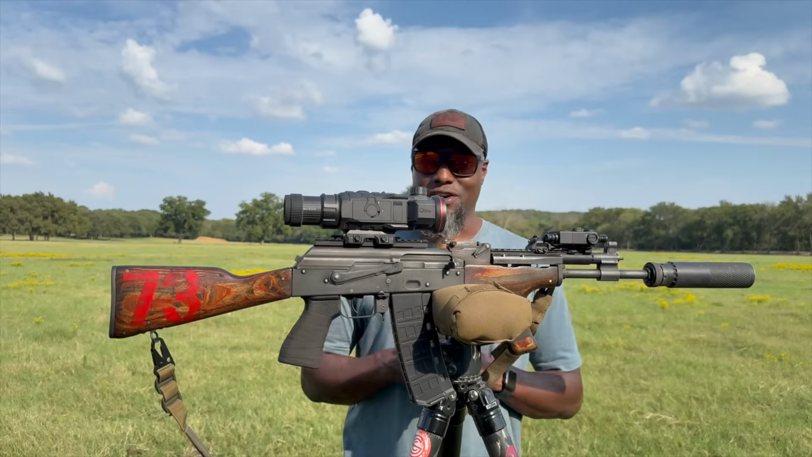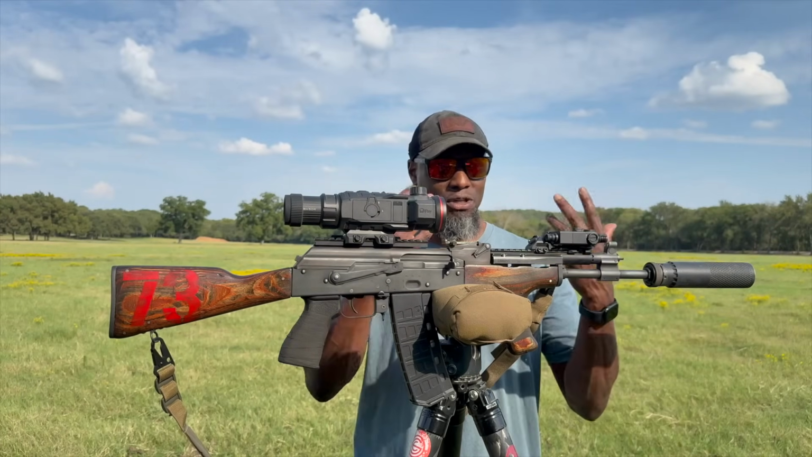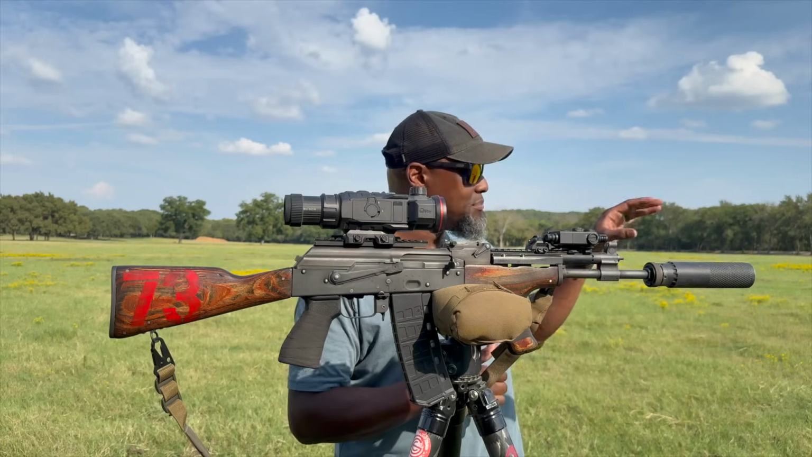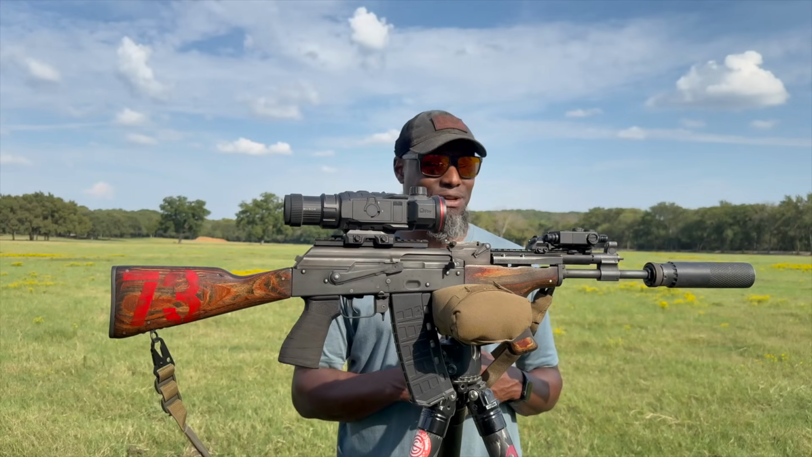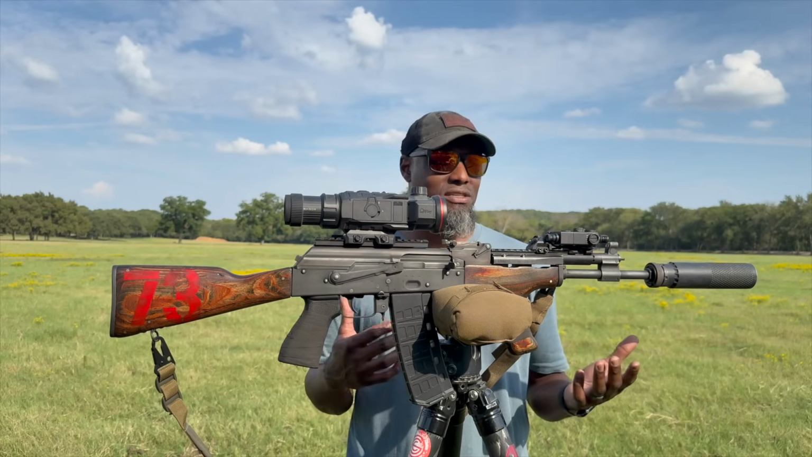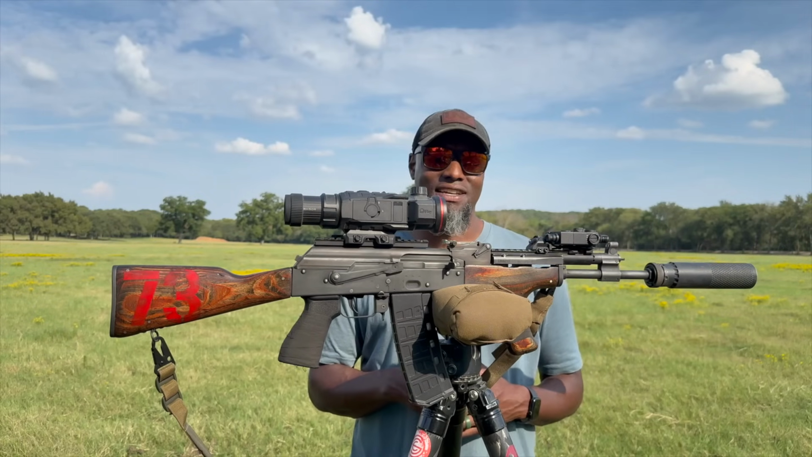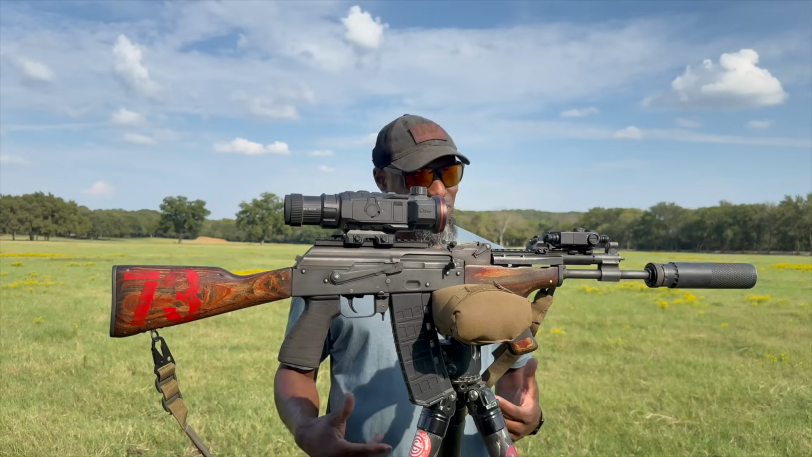Winter is around the corner and I got a feeling I'm gonna be using this thing a lot more on some solos. They're gonna be pushed out to eat. They're not gonna be hiding up in the thicket. They're gonna have to come out. And whenever those solos come out to the feeding troughs or just come out in the open fields, I'm gonna walk up with this and more than likely I'm gonna shoot him in the face. I just love using this thing on solos. I feel like that's where it belongs.